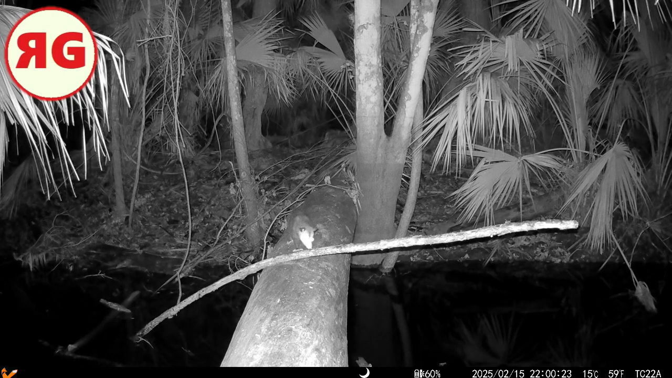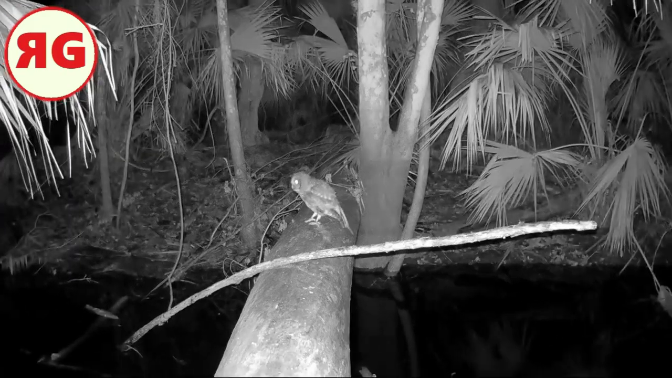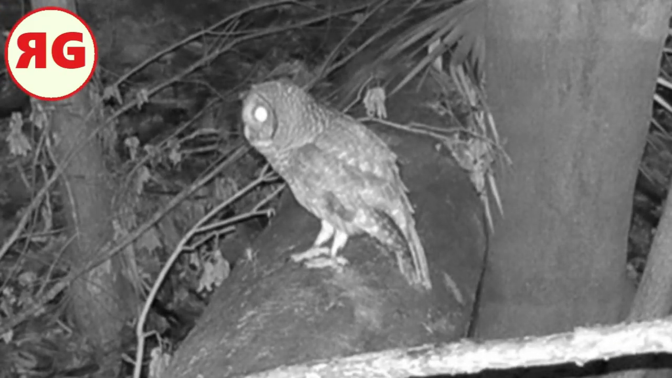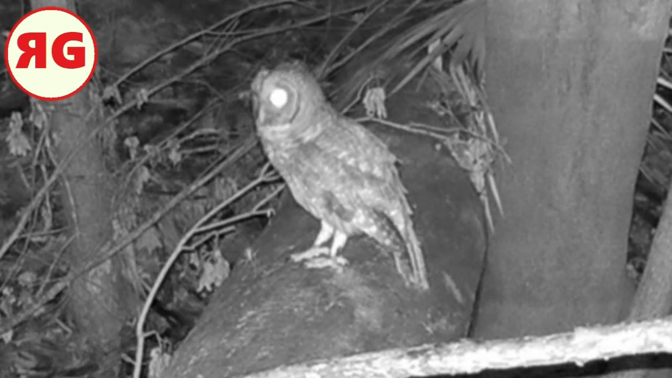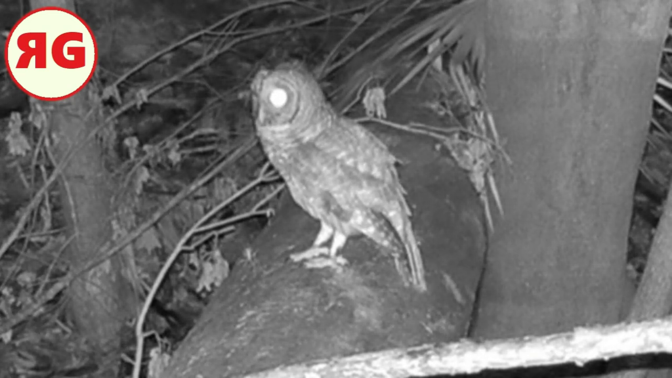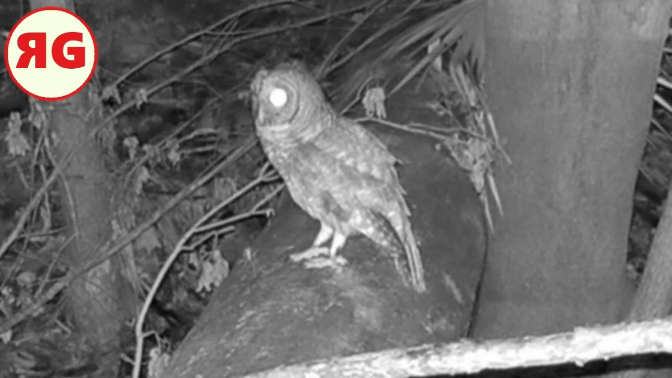There's a possum coming towards us. Looks a little smaller than the other one, though, although it's hard to tell. I got the camera up pretty high. This is one of my new cameras, so these videos are from my new camera. One of them. All solar panels. There's no batteries in them. They're all solar powered.